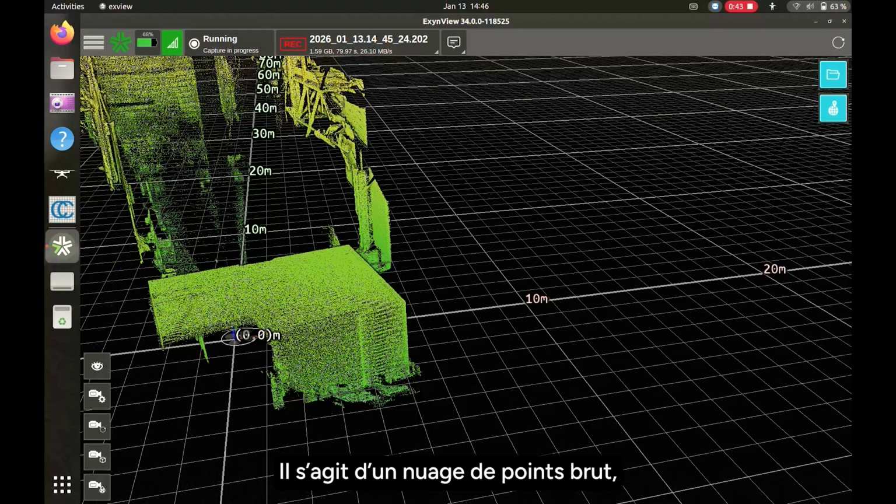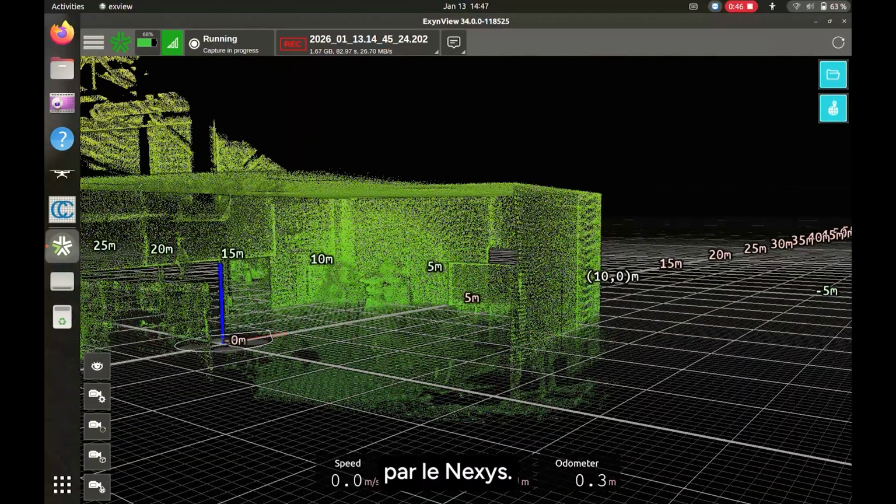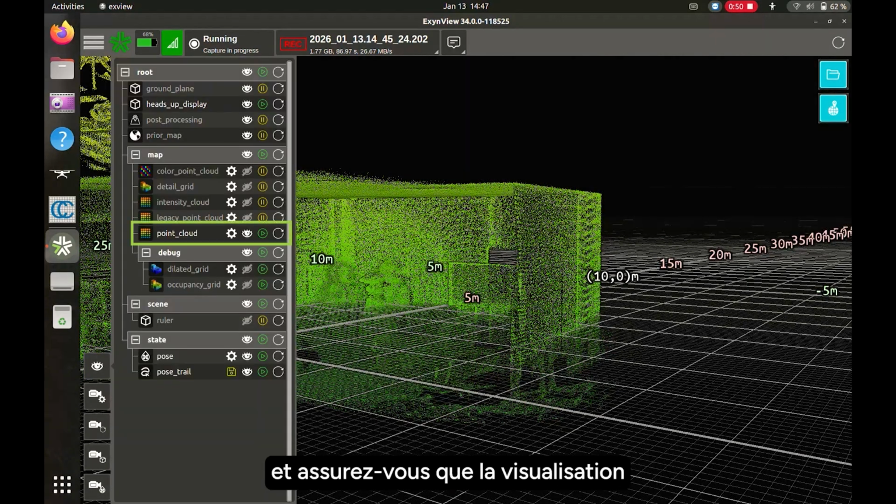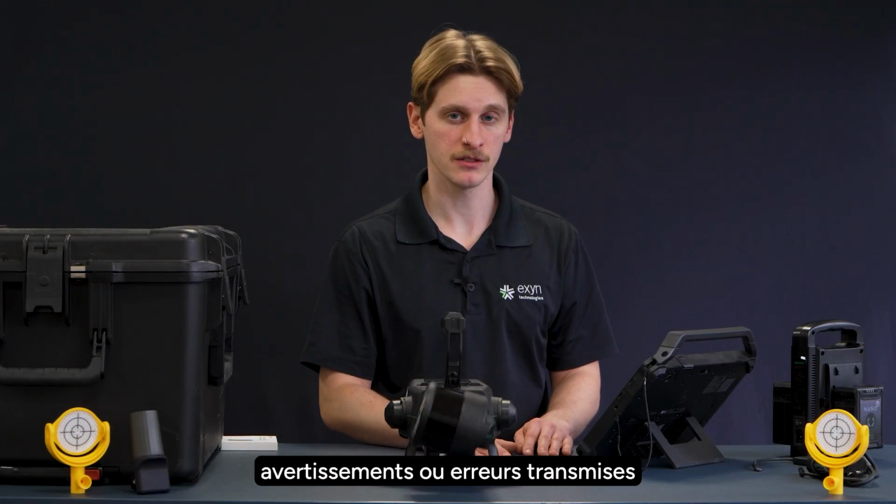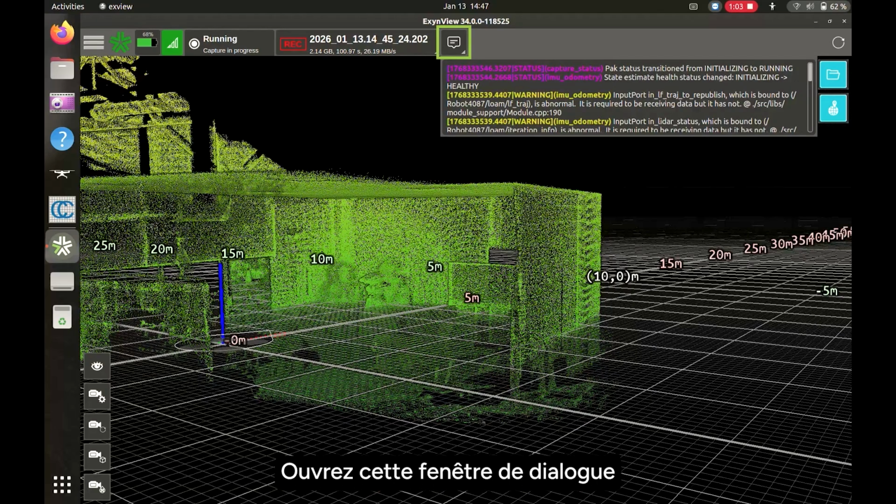What you're seeing streaming to the tablet is raw, real-time point cloud data that's streaming directly from the Nexys. If you can't see it, go over to the eyeball icon and make sure that visualization is turned on for the point cloud. We'll be getting into all these options in a later video. One more thing you can monitor while the Nexys is scanning is any information, warnings, or errors that are streaming from the device to the tablet. Go ahead and open up this dialog looking box on the top of the screen, and you should be seeing any messages streaming in from the Nexys.